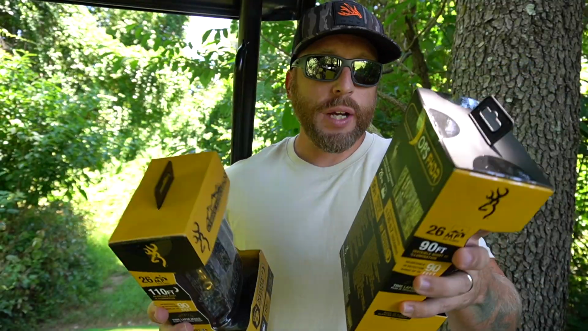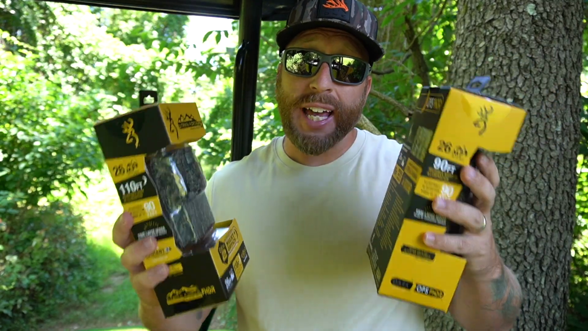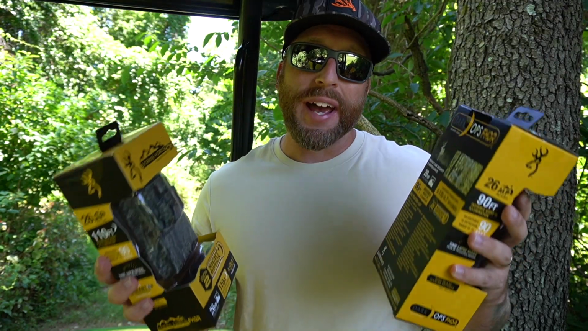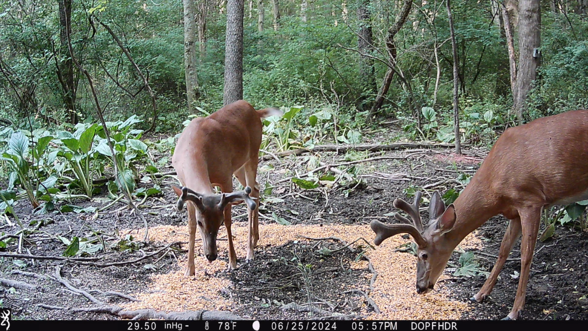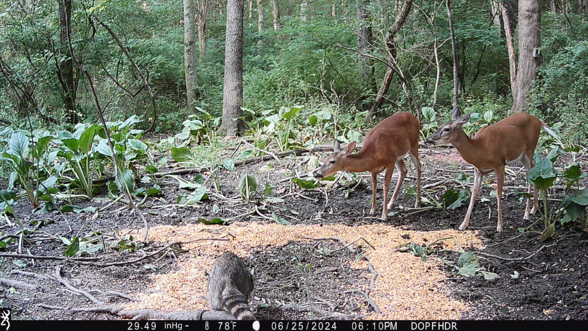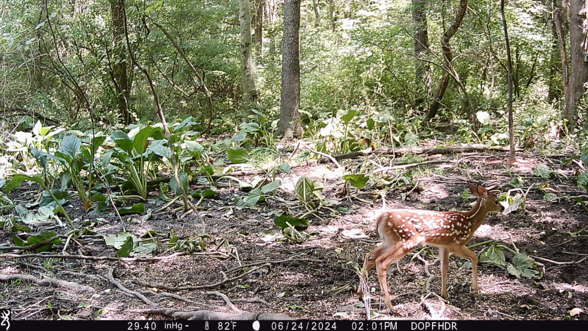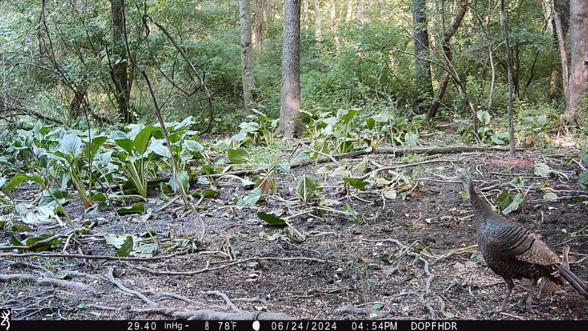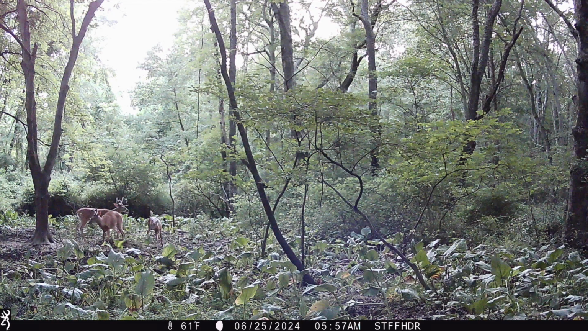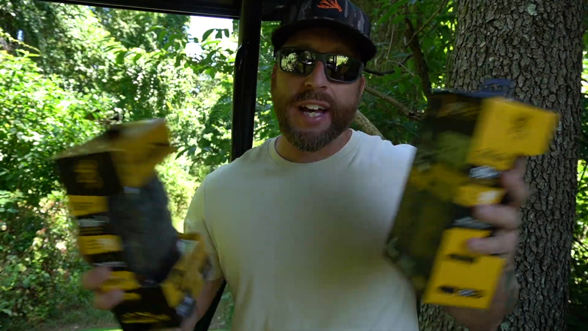One more thing too, guys, Browning is advertising both of these models to be able to capture up to 15,000 images on one set of AA batteries. I'll stand behind what Browning's advertising because I've tested their stuff long enough to know that what they advertise is pretty spot on. Now, a lot of that's going to depend on activity and things like that, so just keep that in mind. Also, I would recommend using the Energizer lithium batteries. They perform better in extreme hot and cold temperatures, and they just flat out last longer.